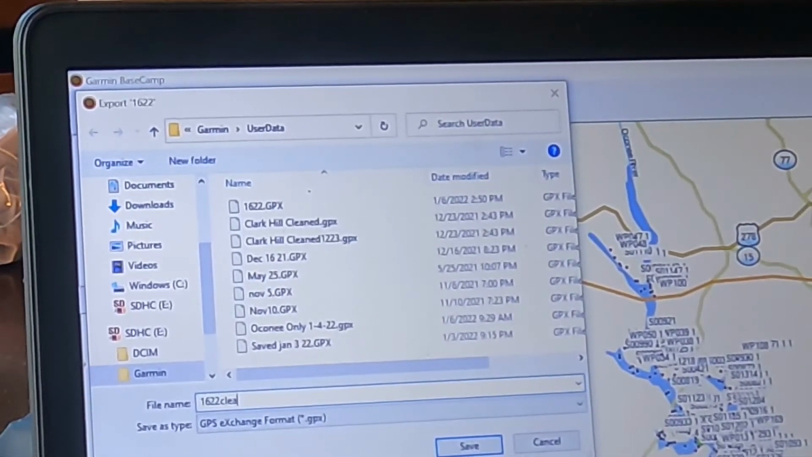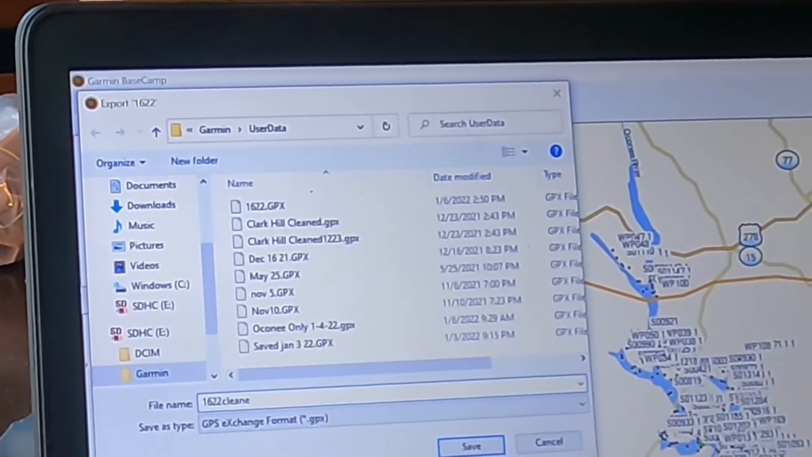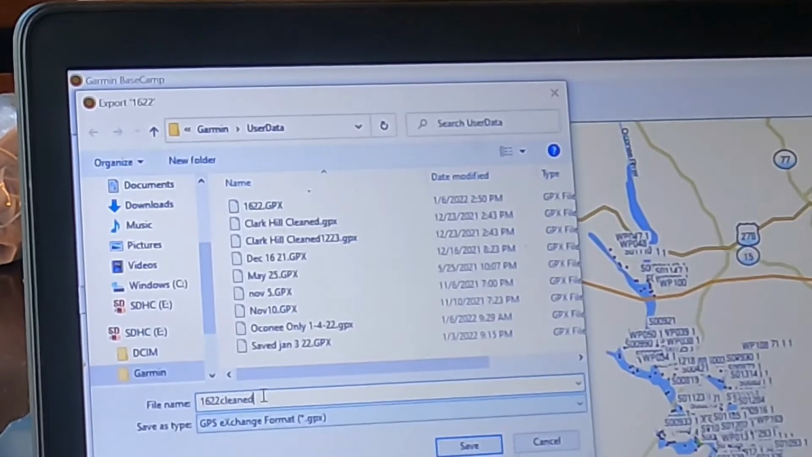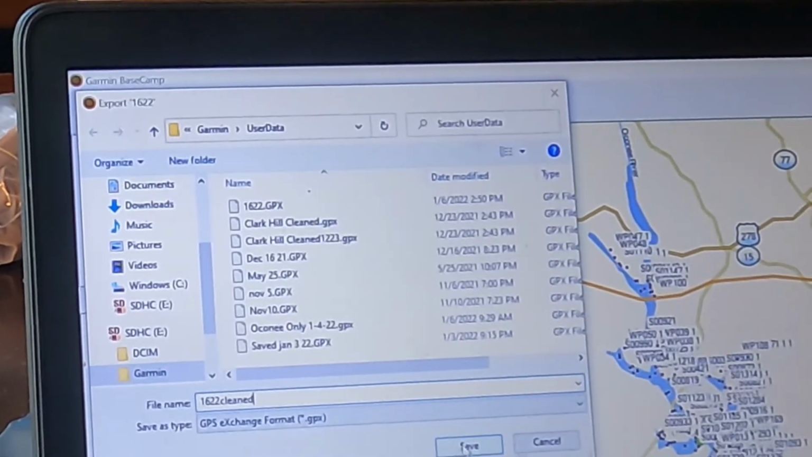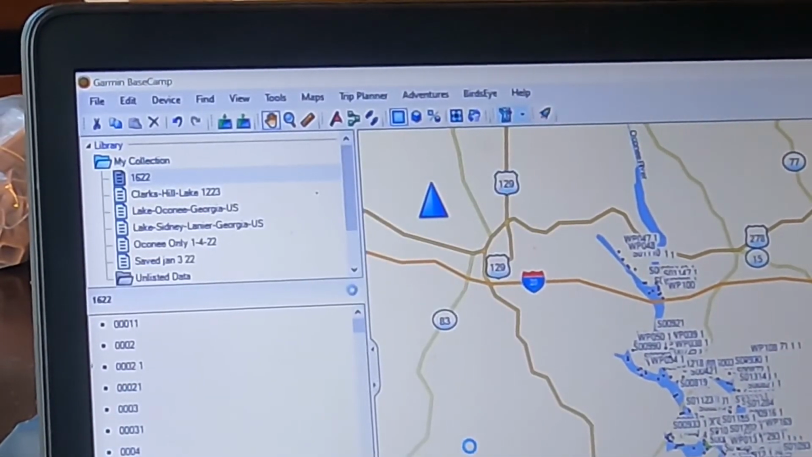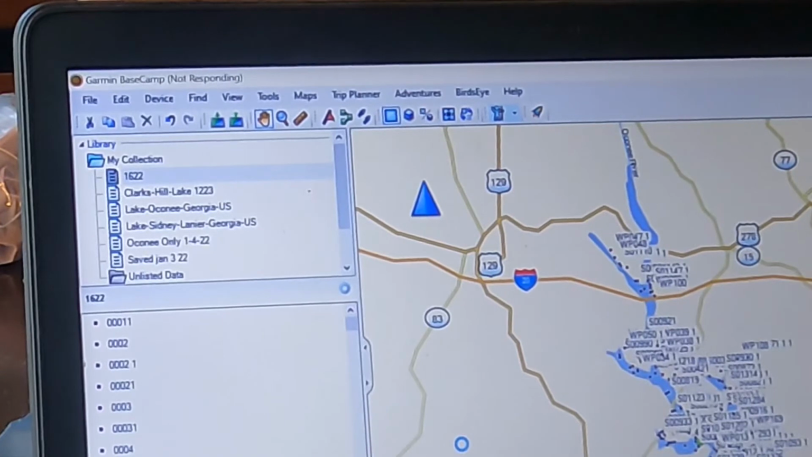And when I go outside, I'm going to show you how I upload it back to the fish finder. So 1622 clean, it's a GPX file. It's going to transfer back to my Garmin file here on my SD card. And that is saved. Now that we have the data moved from the computer back to the SD card, let's go back out to the boat and let's show you how we put it back on the unit. See you at the boat.